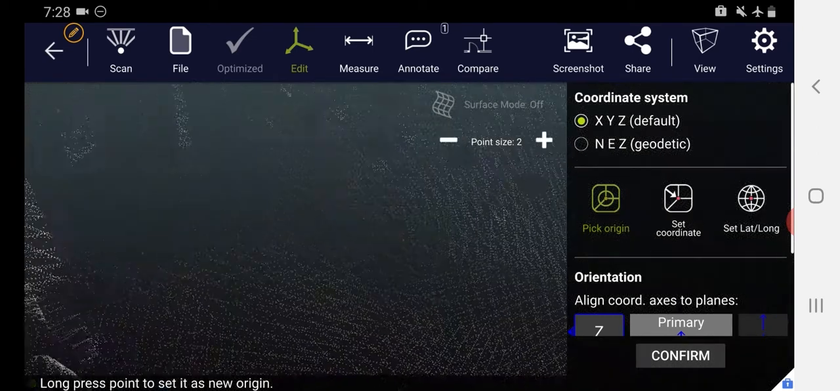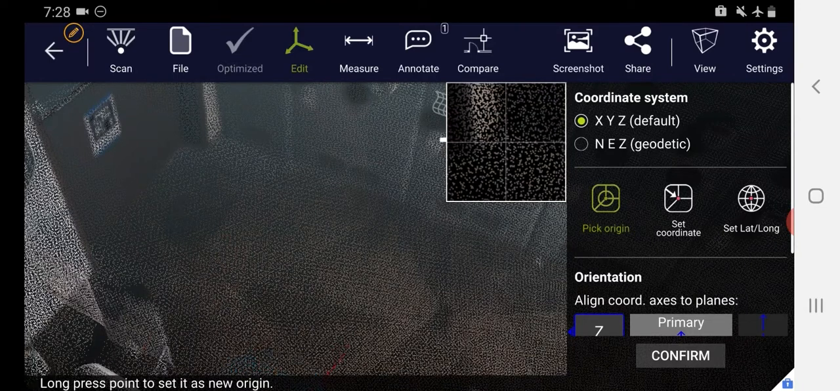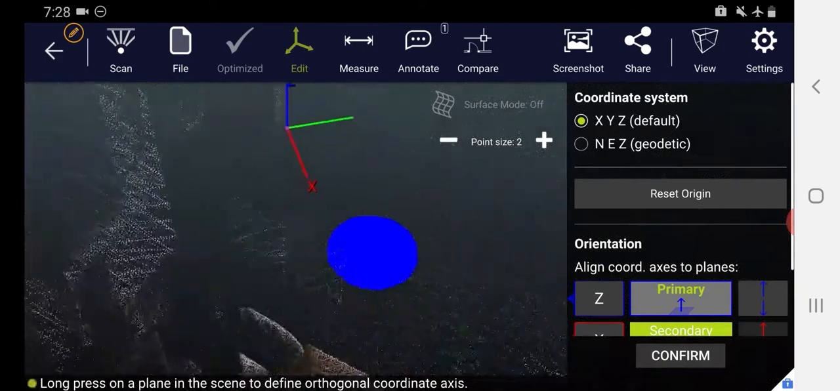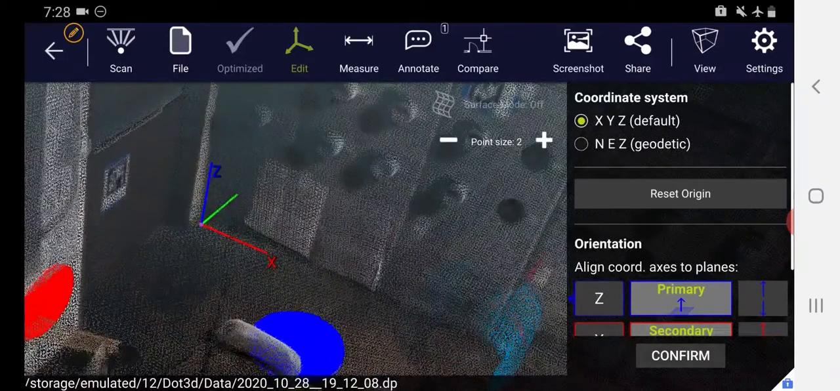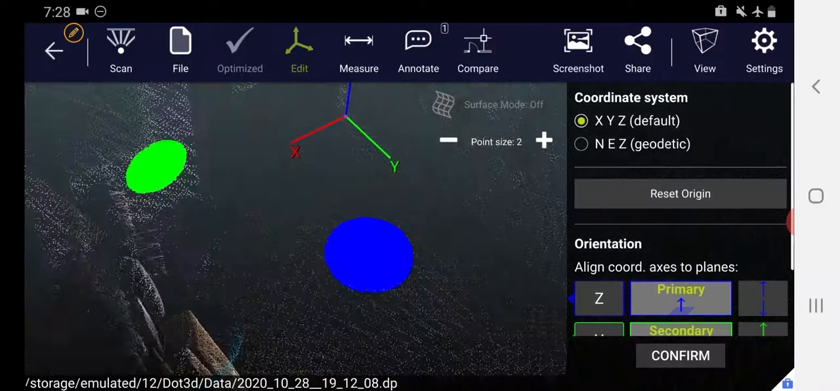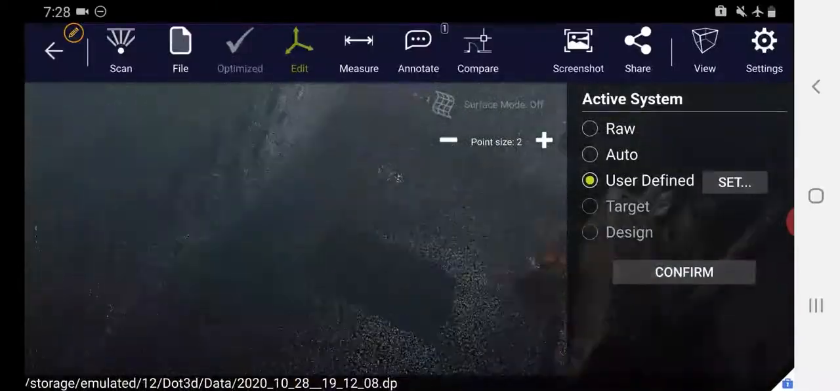So I'll select Pick Origin, and then I press and hold, and it gives me this zoom window to select exactly where I want to put that origin point. Assuming I'm happy with what I release on, then I press the primary button, and I press and hold on the floor to set my Z-axis straight up, and I press my secondary button, and I press and hold on the wall to set my X-axis out of the wall. Now if I want to toggle that to adjust it a little bit, I can do so with those buttons, and now I have my XYZ coordinate system coming out of that corner of my room, and every point on my scan is referenced to that as the origin point.